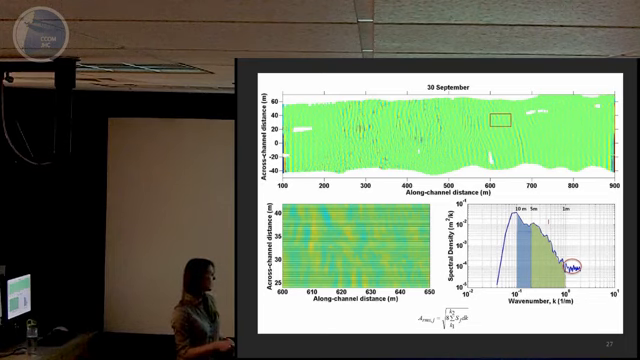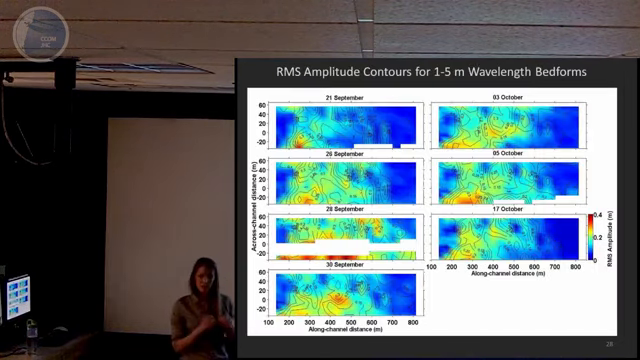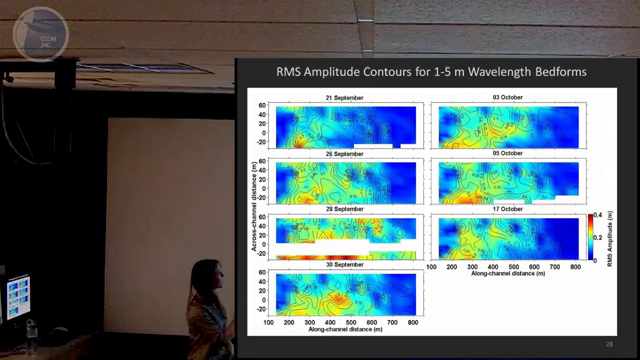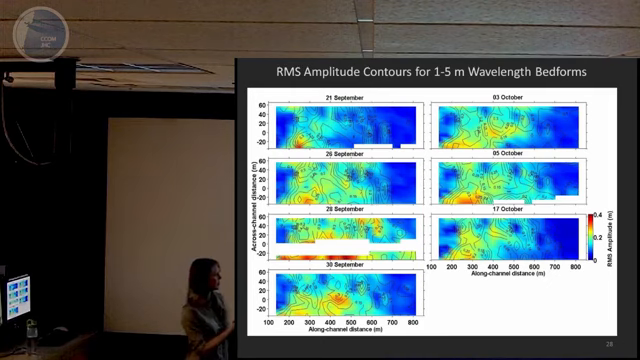And before moving on, I just wanted to point out when I talked about the noise floor before, this portion circled here in the red represents the noise floor of this box. So then once we got an RMS amplitude of each individual box, we contoured up those amplitudes for first the 1 to 5 meter wavelengths. So that's what these plots represent. We go from September 21st to October 17th over here. And the color bar represents the RMS amplitude in meters, going from 0 to 0.4 or 40 centimeters.